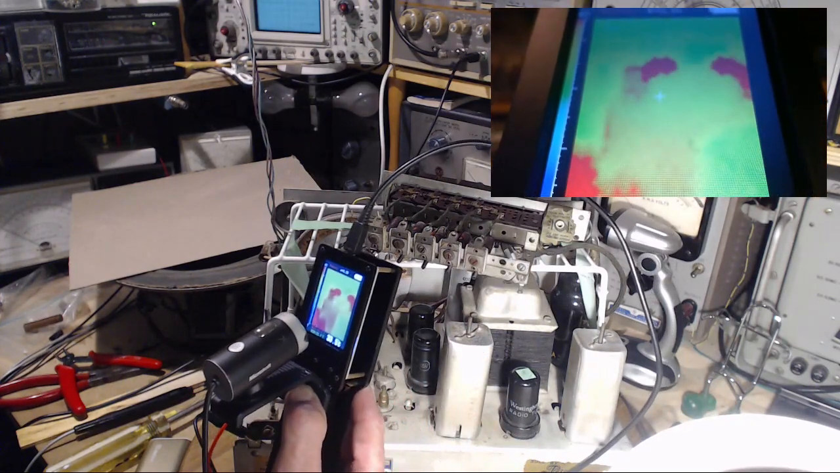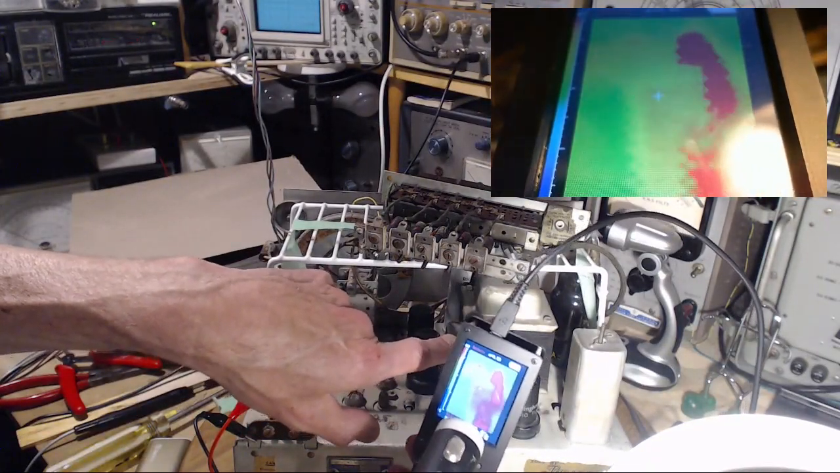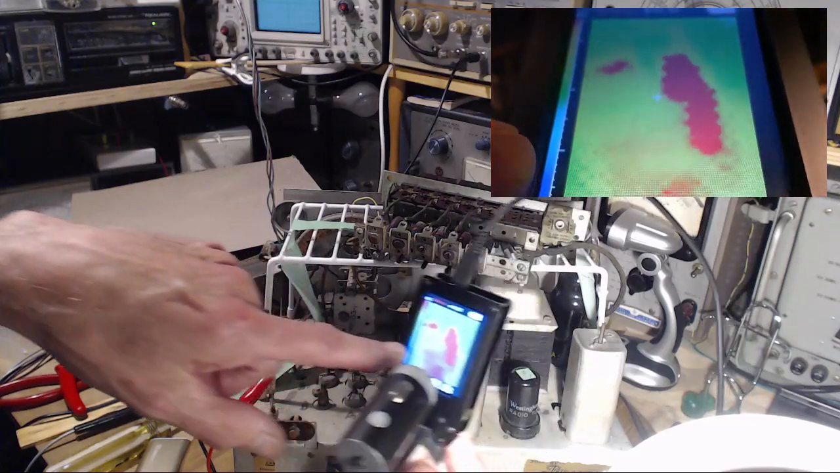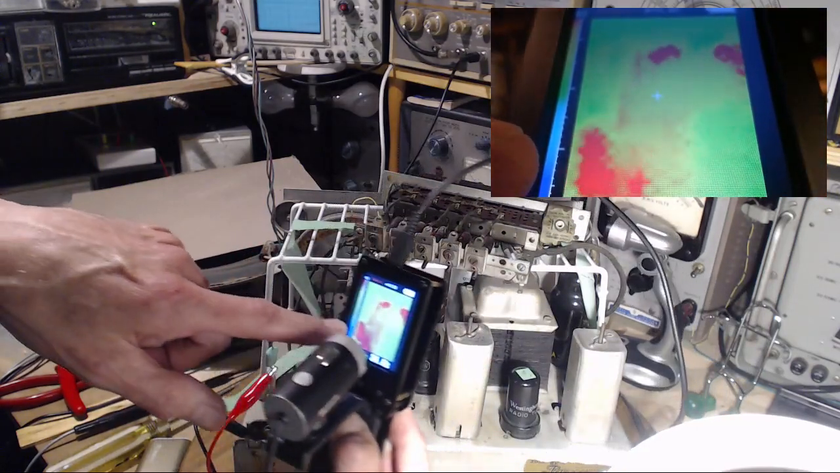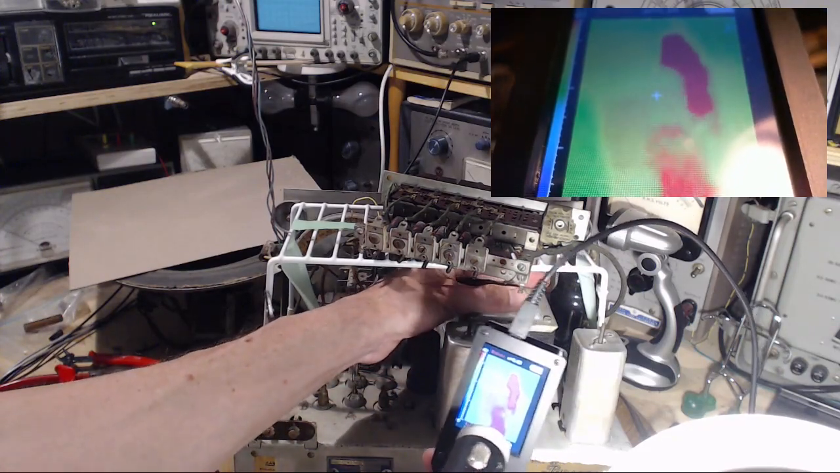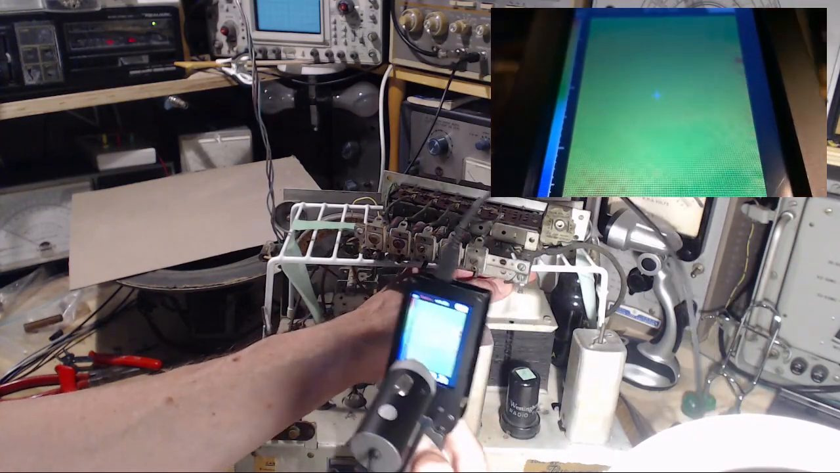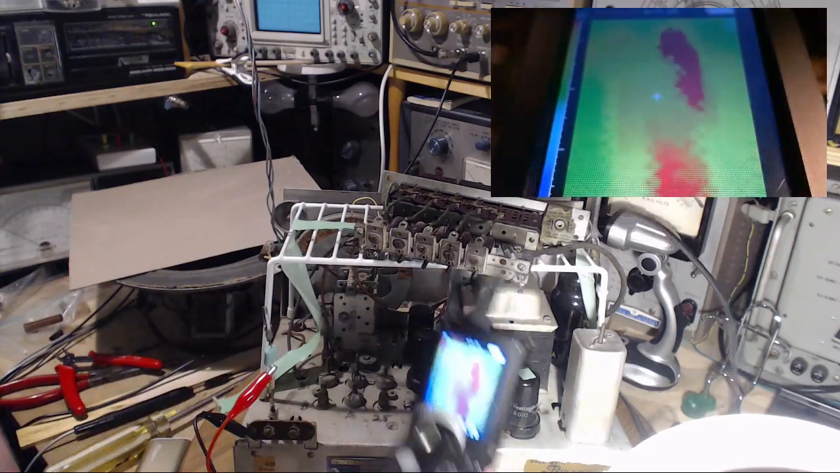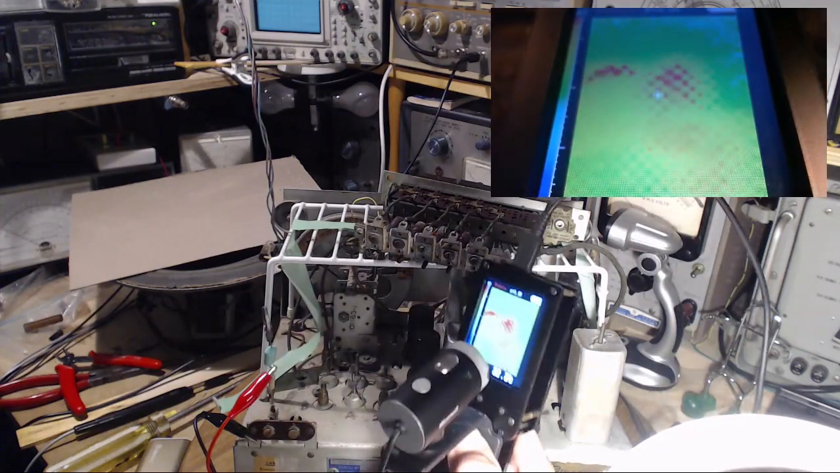So you can see this can is green. It's another way to use this. Be moving like this. But this transformer has gotten hot. How hot? Okay, so to the touch, it's just warm. It's not hot to the touch. So I don't think there's a problem there.